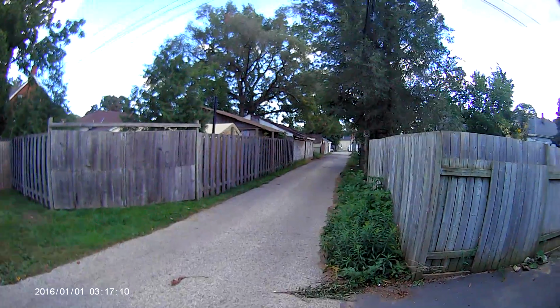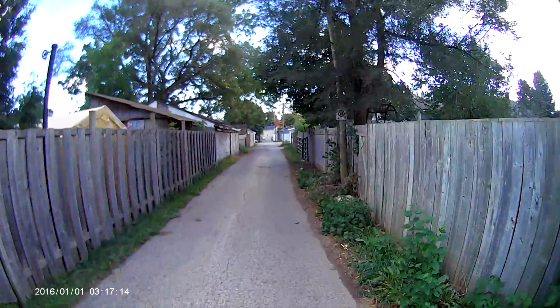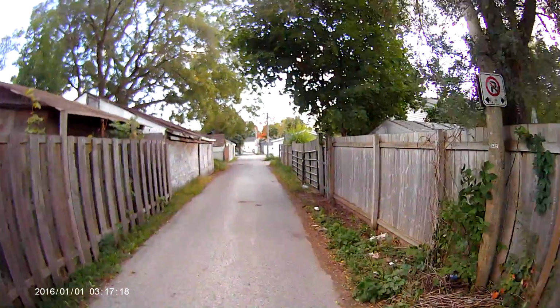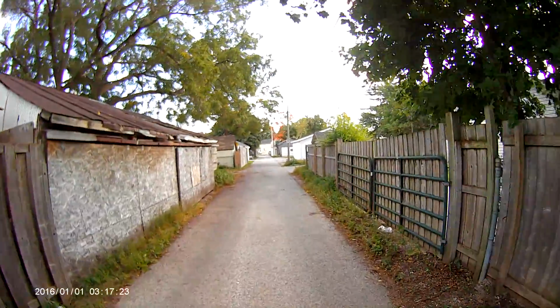For this recording I'm walking with the camera. I'm using its battery, so I'm talking about 20 centimeters away from it. So this is how the microphone sounds, and this is how the footage looks if you're just walking with the camera.